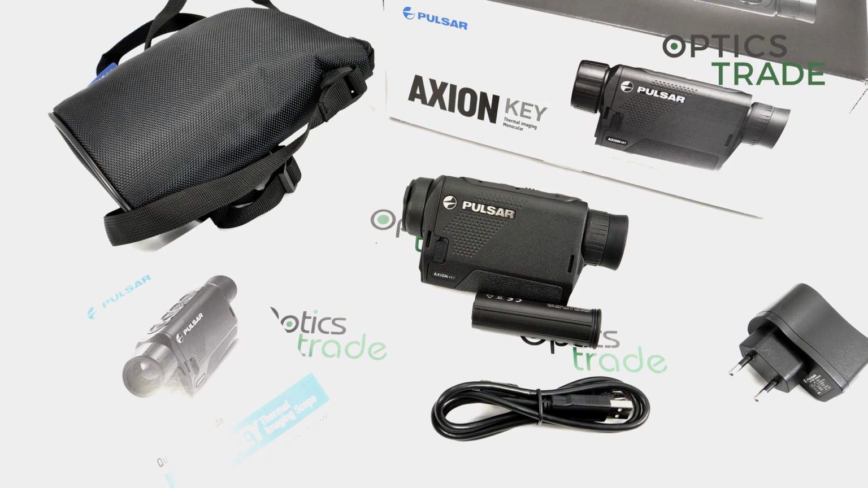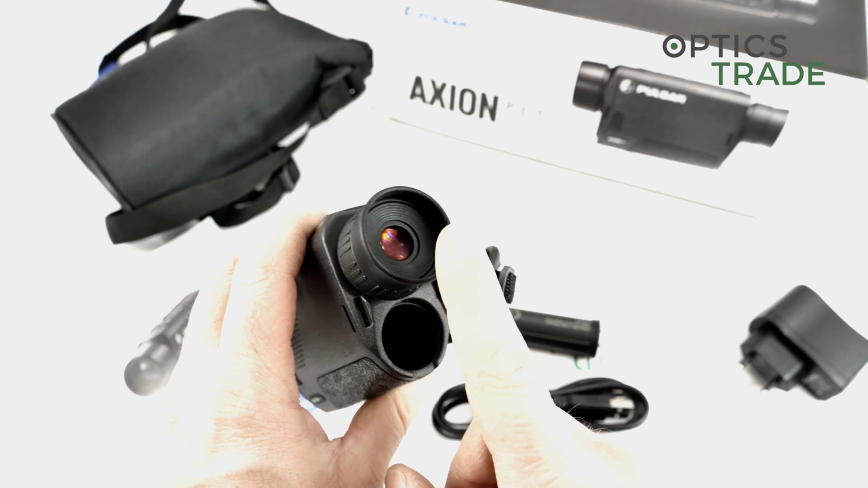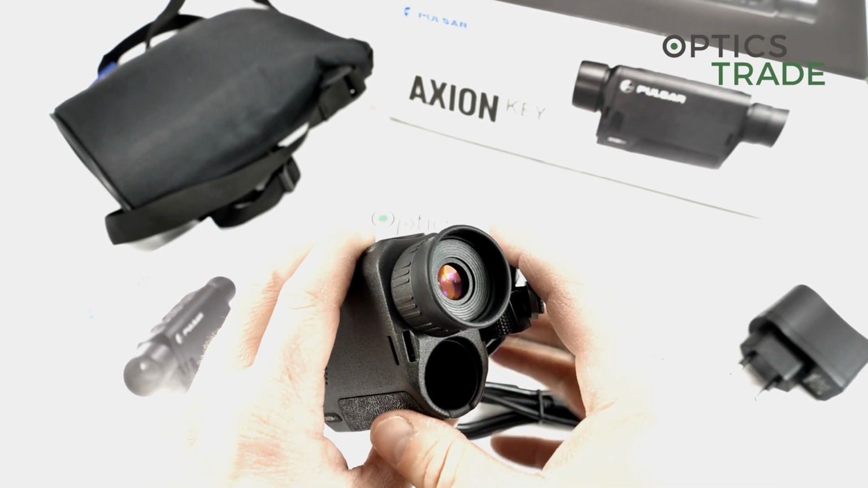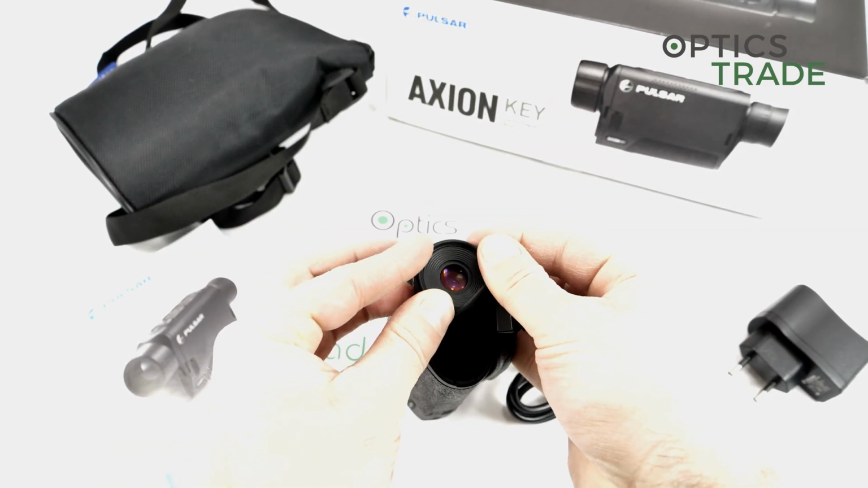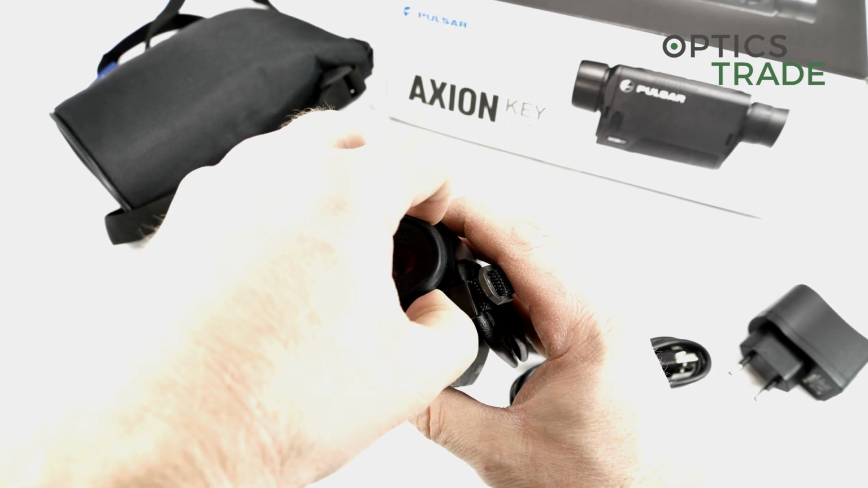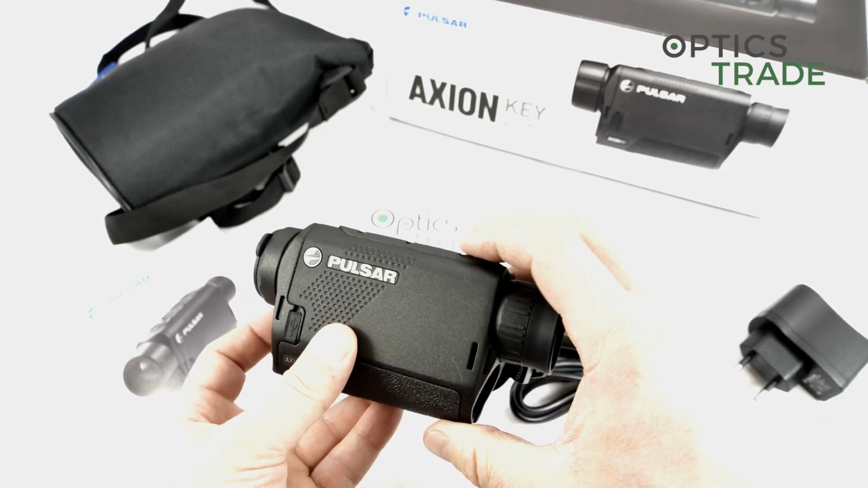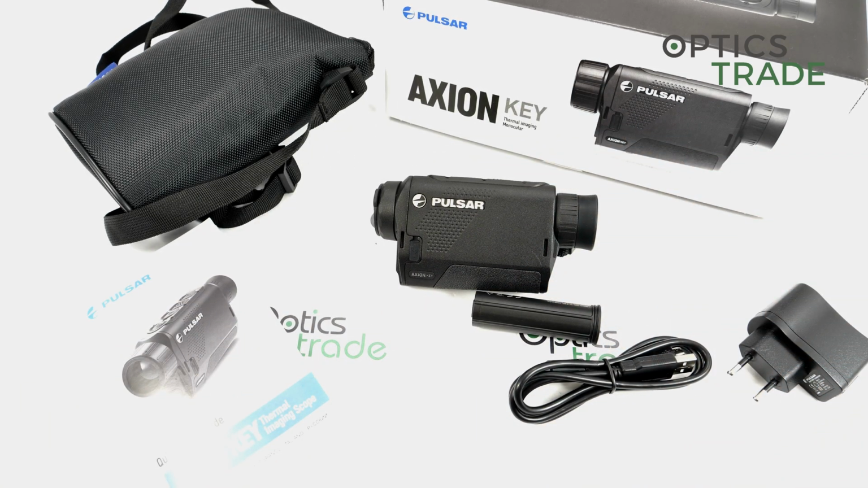The minuses are that there is no video or photo, no Wi-Fi connectivity, and I would say a big minus, if you're using glasses, this eyepiece is not the best. If you're using glasses, it is usable. You are able to do it like this, and then you're able to use it with glasses, but still the display size inside and similar is not as good as on the Helions. Normally the Helion costs at least 2 times as much as the Axion Key XM22.